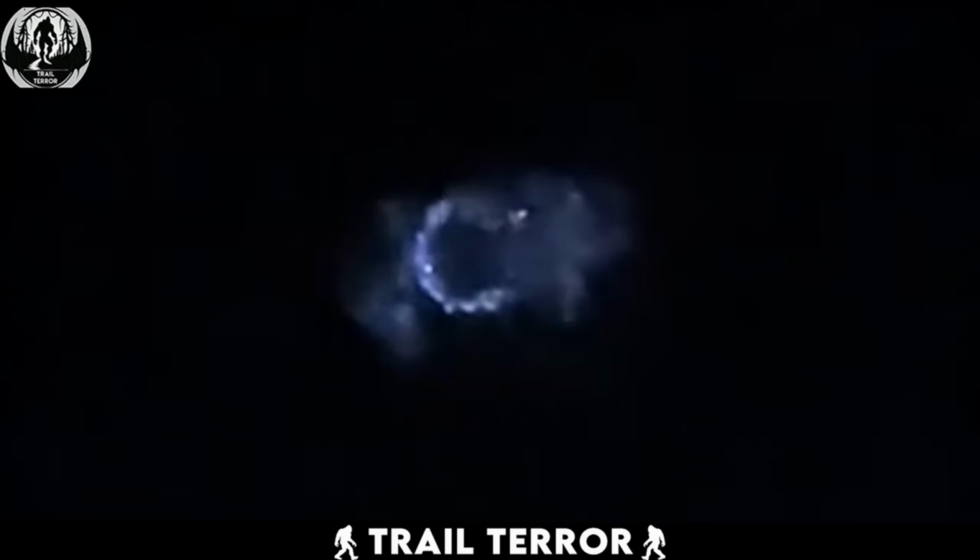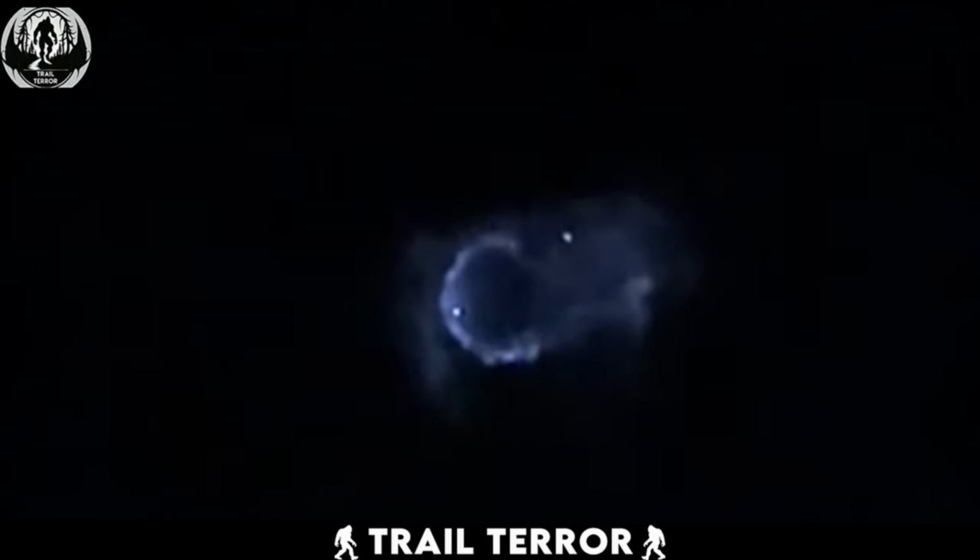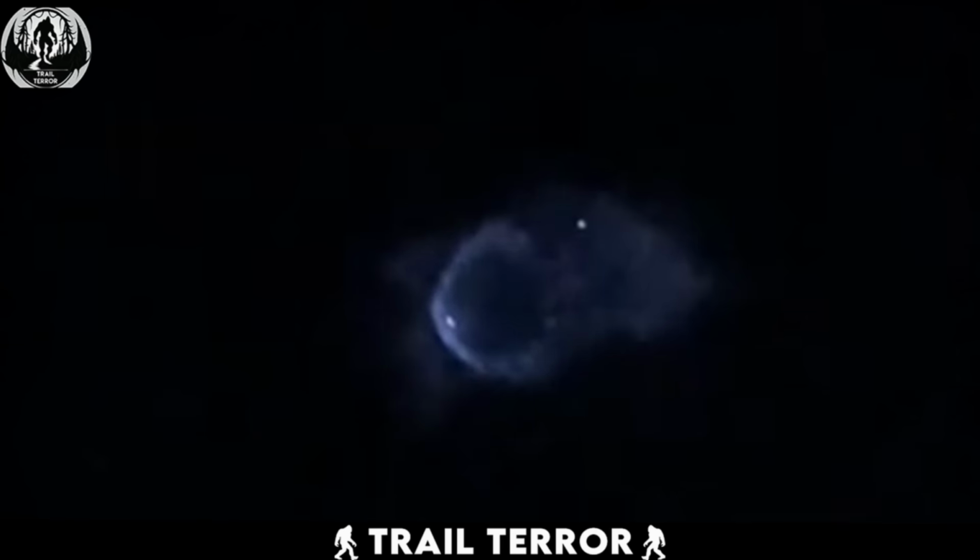Let's just say it's a portal. They seem to move away in opposite directions as the light fades, slowly drifting apart. Could those be spacecrafts, emerging and then departing the scene? The mind races. I'll leave you to draw your conclusions. Share your theories in the comments section.